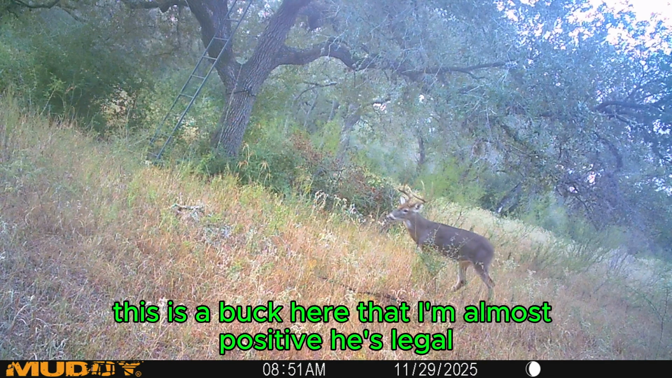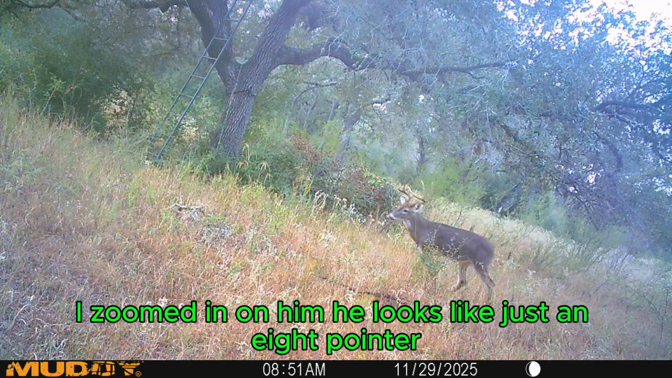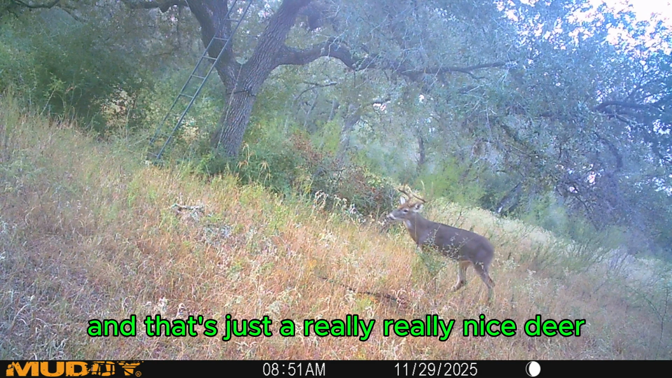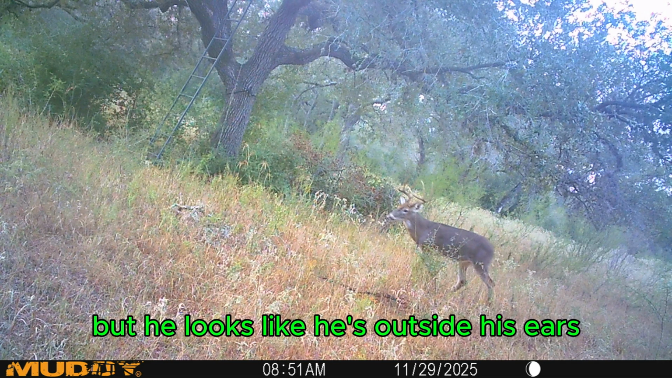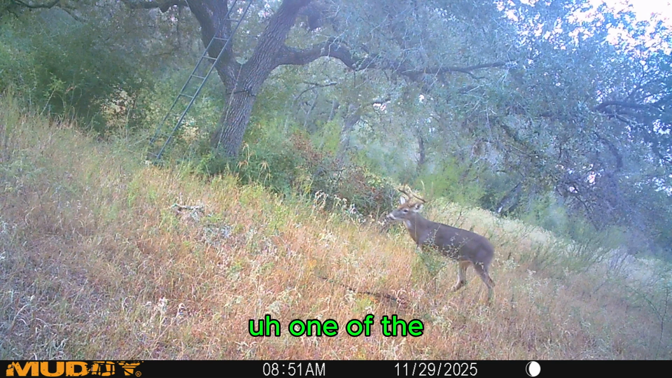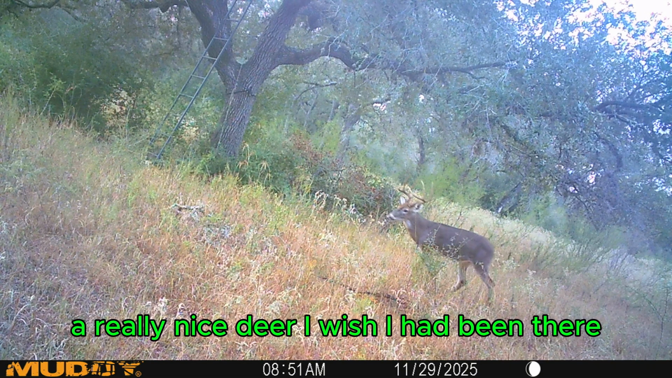This is a buck here that I'm almost positive is legal. Don't know exactly which buck he is. I zoomed in on him. He looks like just an 8-pointer, but he's real tall and he's got brow tines, and that's just a really, really nice deer. From the angle of the picture it's hard to tell, but he looks like he's outside his ears. So I think this is the legal buck. One of the only bucks that I for sure think is legal that I saw in these pictures. But really nice deer. I wished I'd have been there.